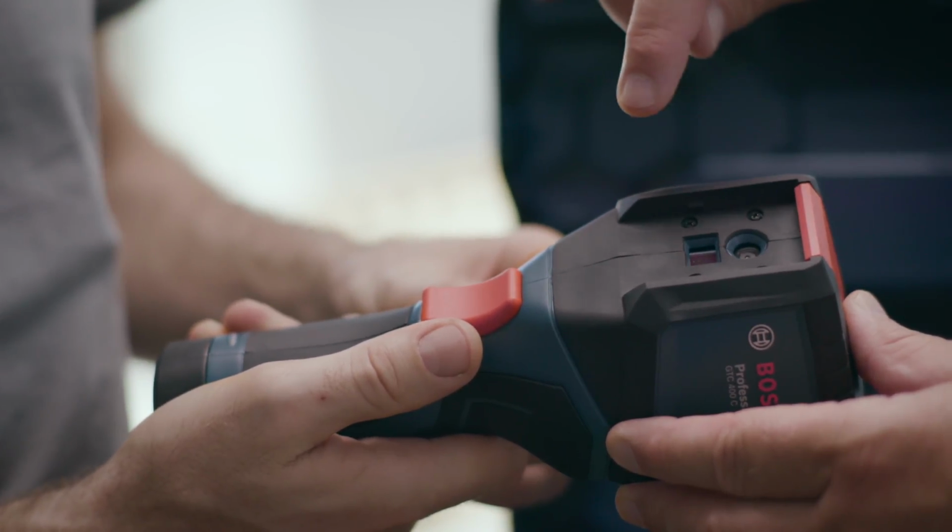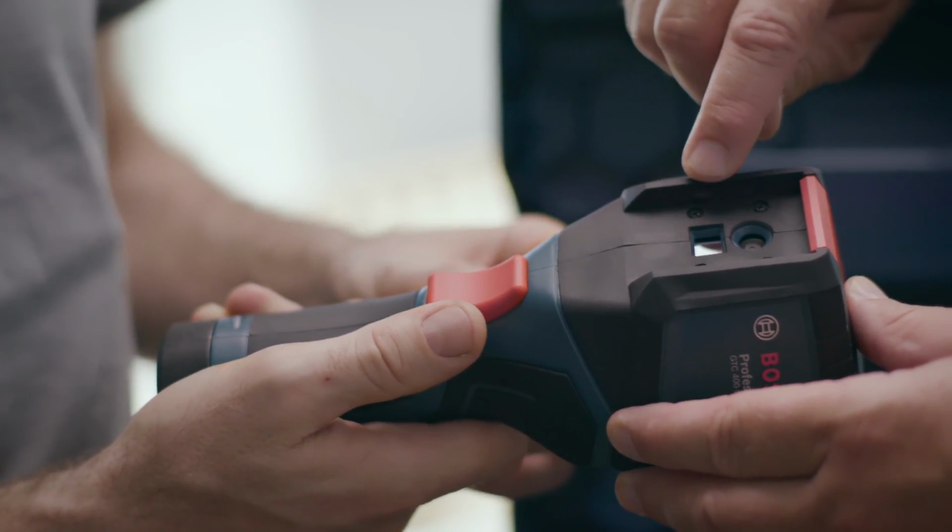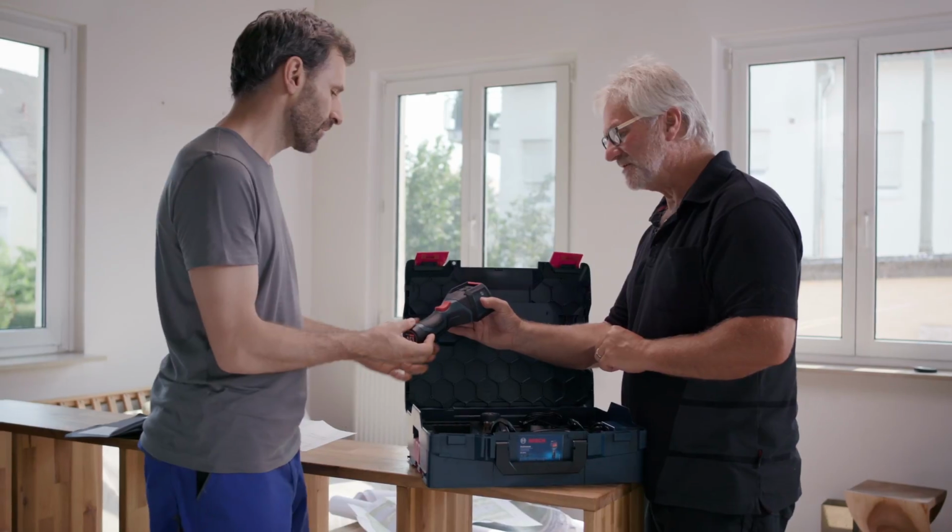Okay. If we look on the back, we'll see this red protective cap. This here is the real image camera, and this here is the infrared sensor. And this is how you launch an image-in-image function. But I'll show you that later. The connection for the micro USB cable is on the side. So that's for connecting up to the computer. Exactly. What's even cooler is that you can transfer data over to your smartphone or tablet via a Wi-Fi hotspot. That's really handy, because I could send images straight to my customers, and they could then see what the problem is right away. And when it comes to documentation, I'd recommend making use of the Bosch Measuring Master App. You'll then also be able to make further edits to data if needed.